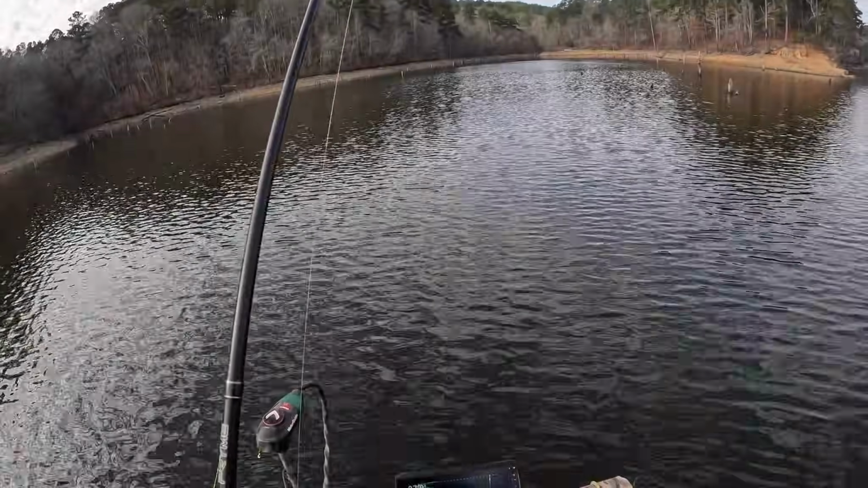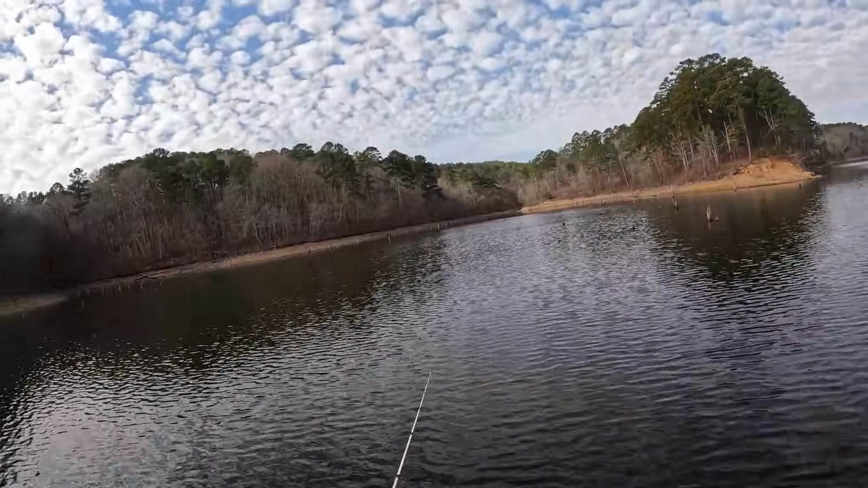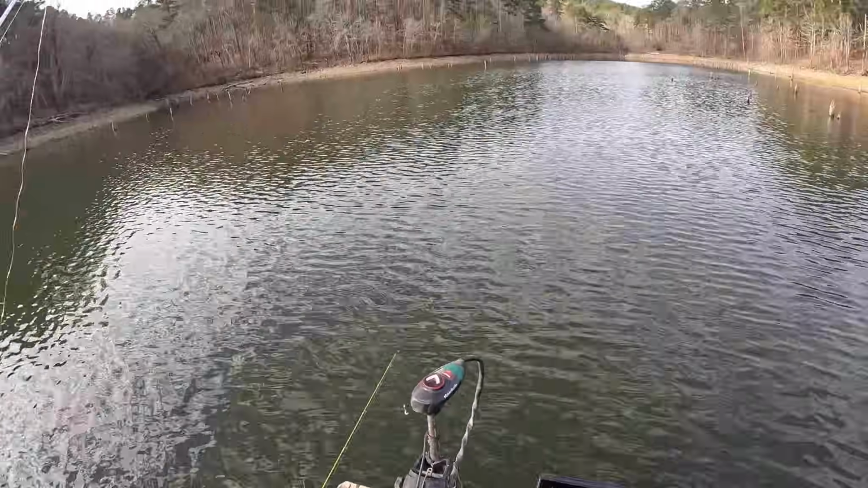And like I said, just got hung up and there went all the crappie. There's a bunch of crappie. There's a bunch of crappie in here.